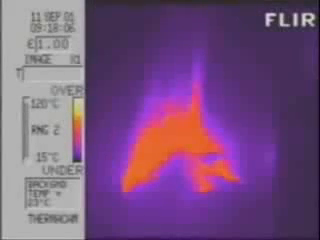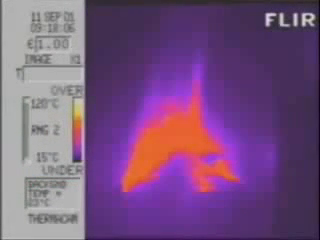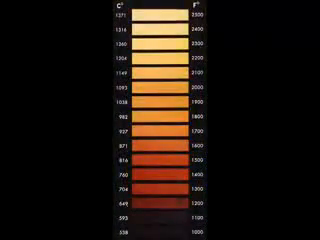The temperature scale, which is displayed to the left of the picture, indicates that these flames are hotter than 120 degrees Celsius, but doesn't tell us their exact temperature. This picture shows the east side of the South Tower 15 minutes after it was struck by United Airlines Flight 175. This picture shows that the fires in the South Tower, which was hit second but collapsed first on 9/11, had fire temperatures of 90 to 100 degrees Celsius on the outside, which is around 200 to 220 degrees Fahrenheit. Not anywhere near hot enough to soften or weaken steel.